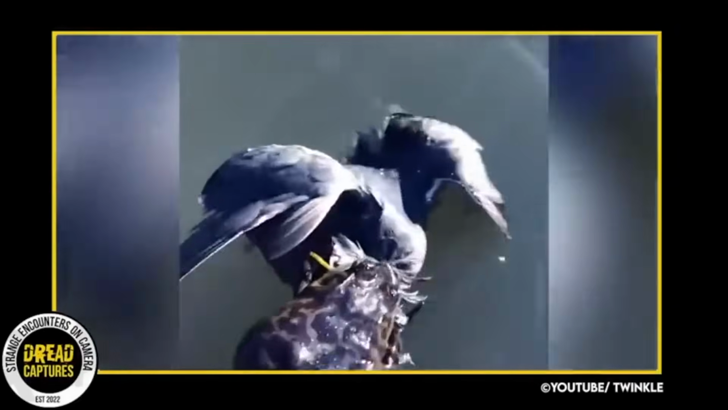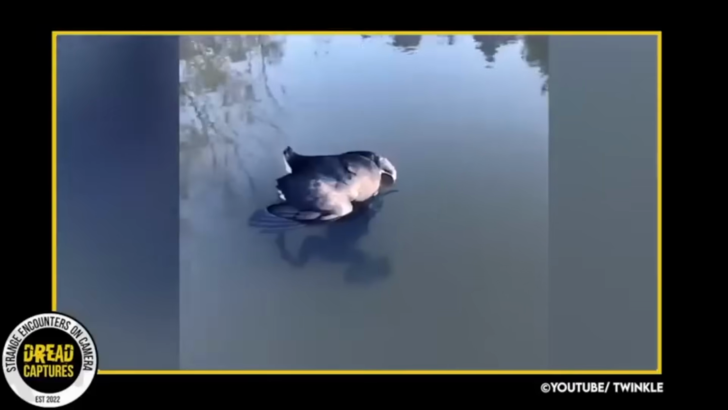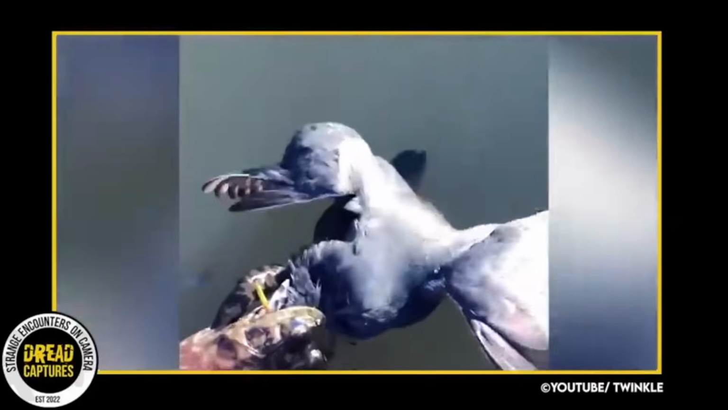In this clip, a guy was just walking by in a park when he captured this incredible scene. Admittedly, I couldn't tell what was going on when the video started. I could see a duck with his head underwater, most likely hunting, but that's all I could tell. After not coming up for what felt like a few minutes, the man filming splashed some water on the duck, and then he noticed a huge toad had clamped down onto the duck's beak and entire face.